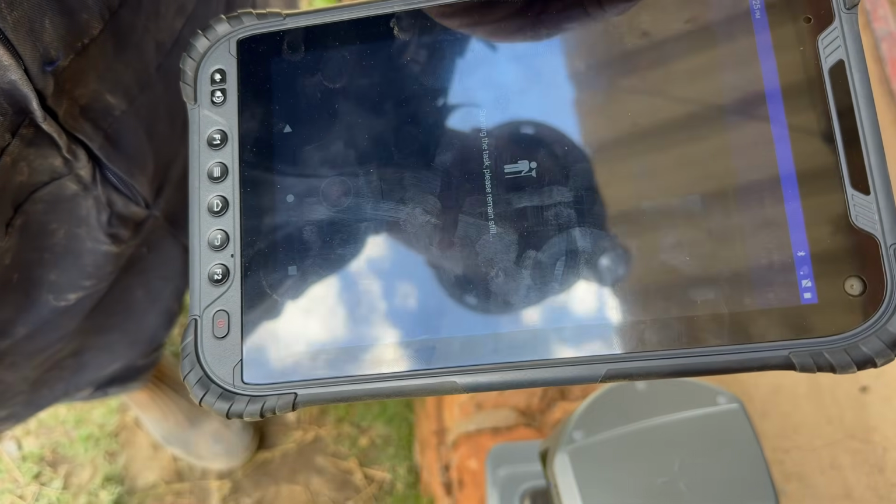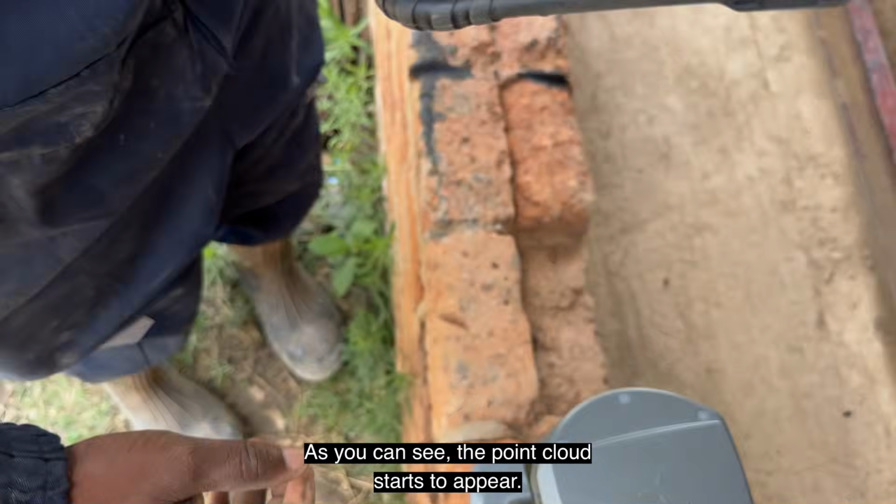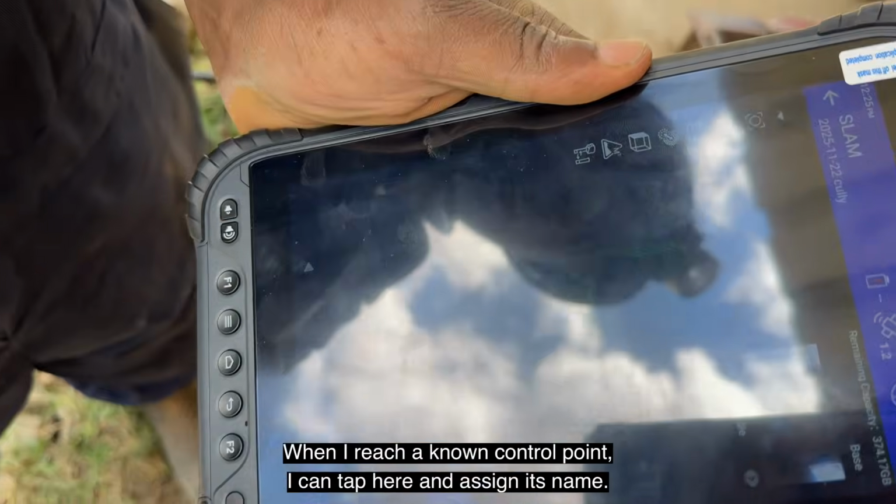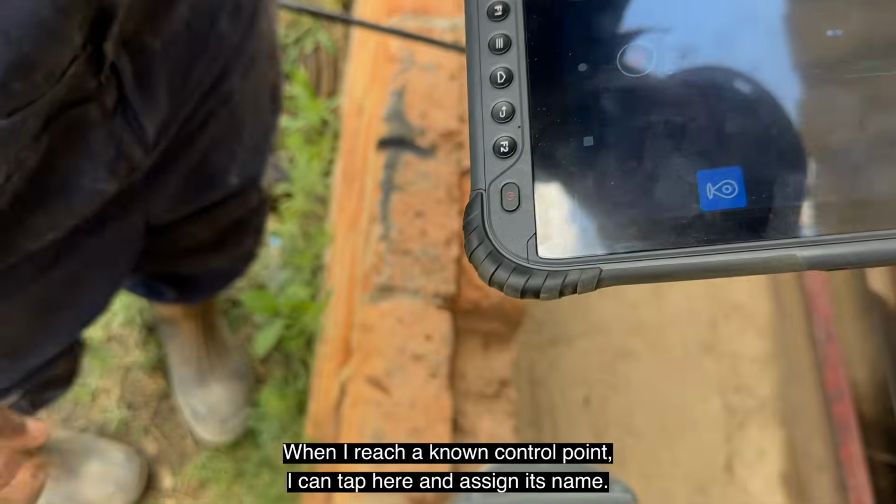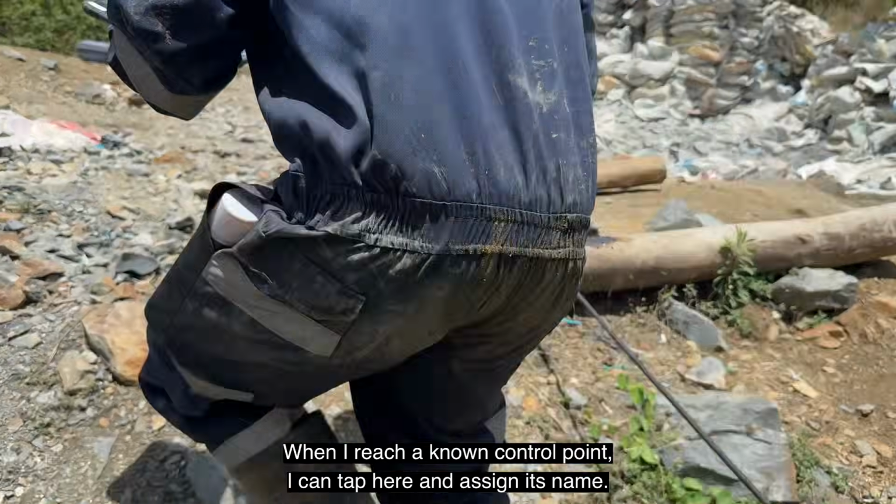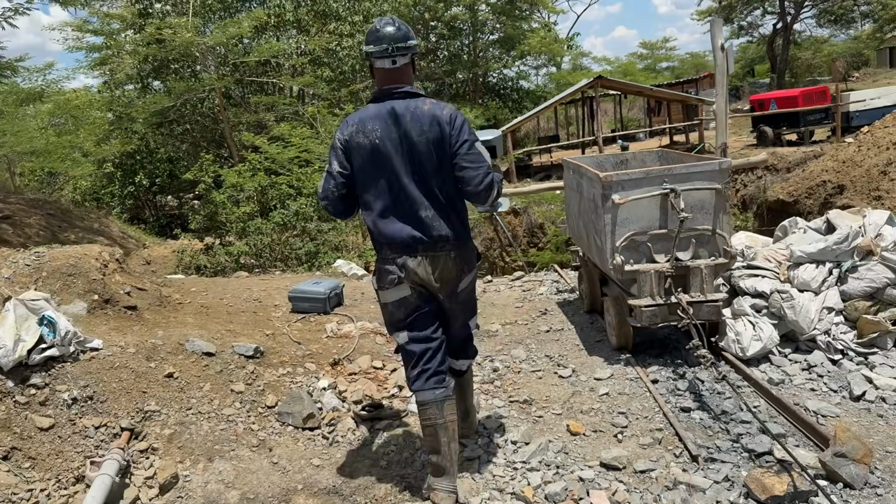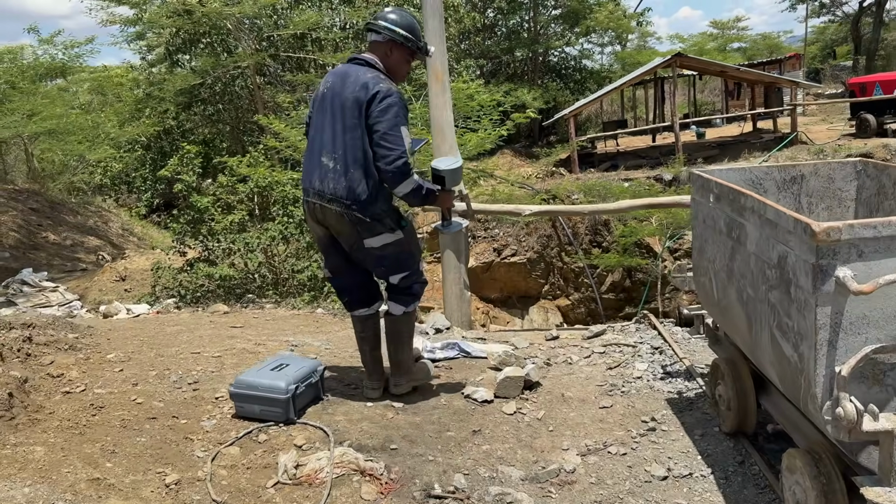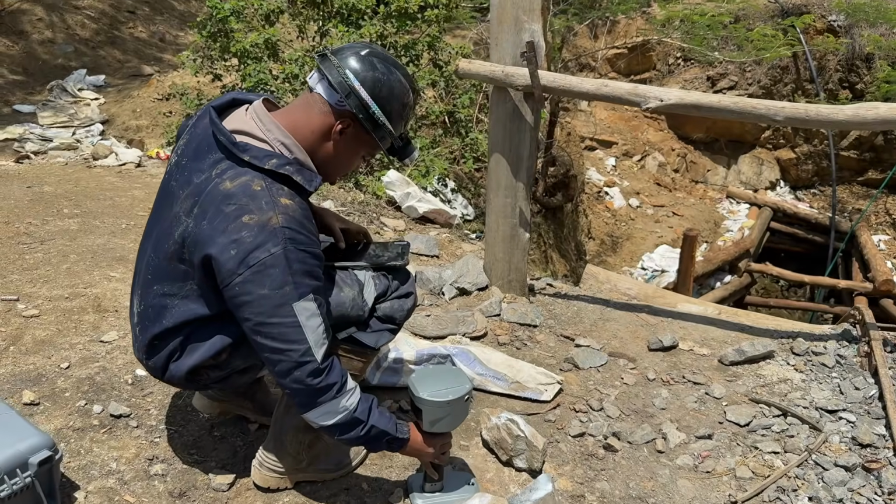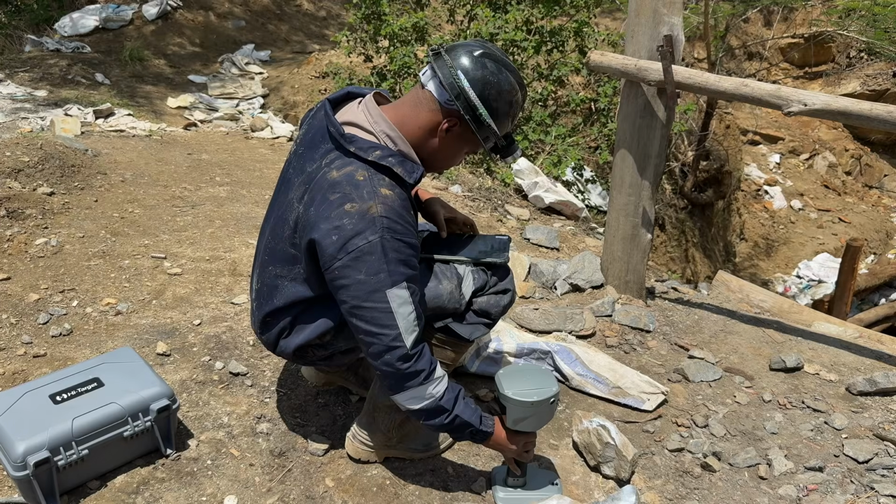It tells us to remain still for a moment. That's why I left it on the ground. So as you can see, points start to appear. So I'll just grab this. And when I go to a known point, I'll just click here and give the point the name. So let's go. So we have surface 1 point, which is our point. So I'm going to place it on the point, click it, and name it.